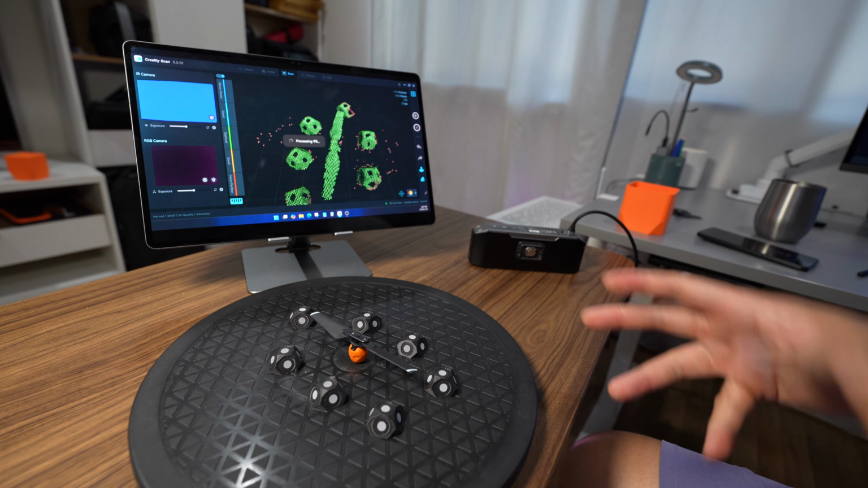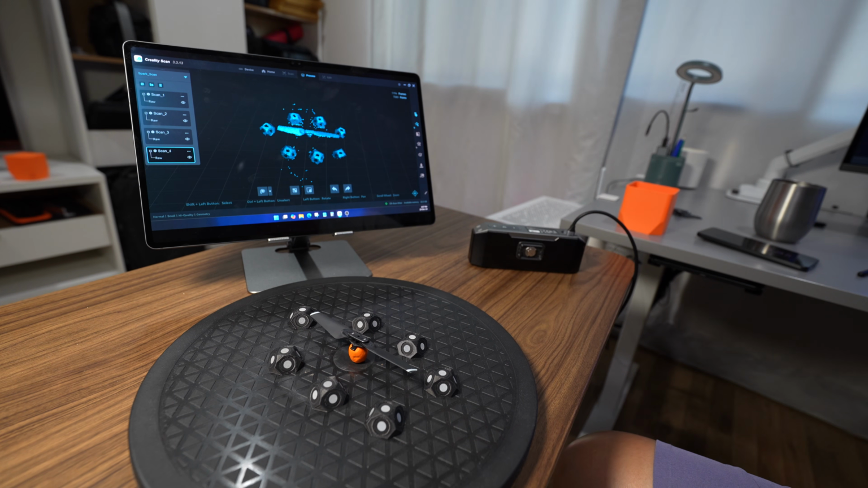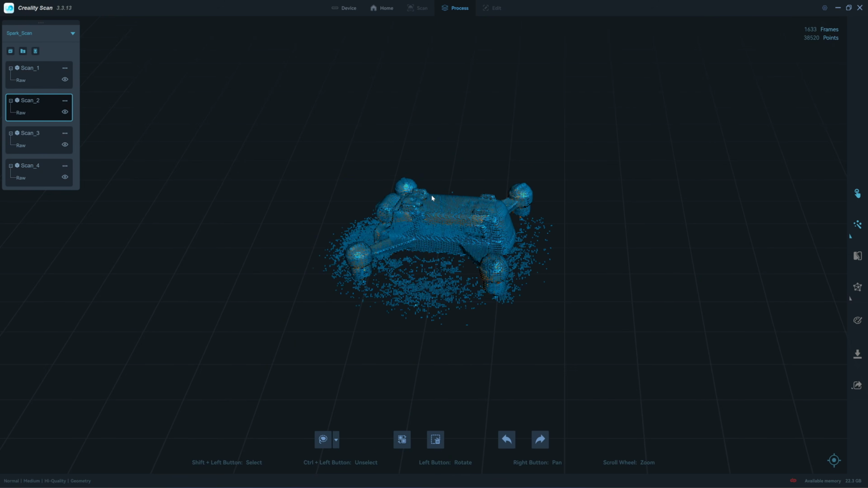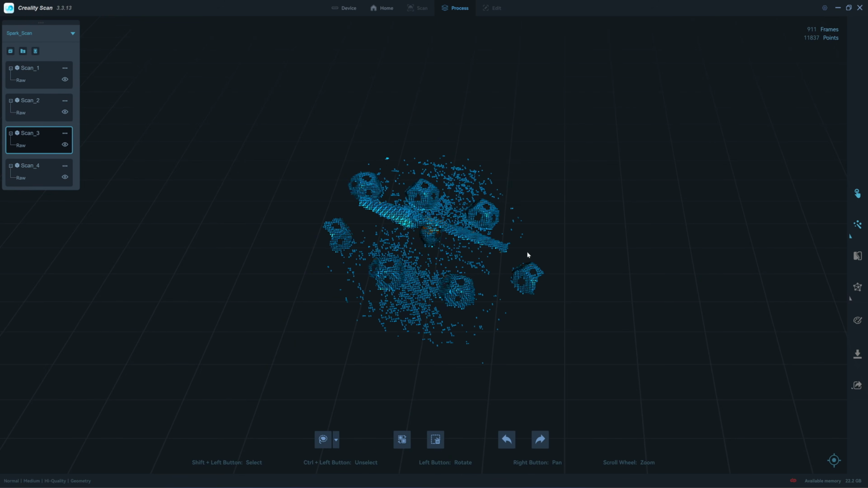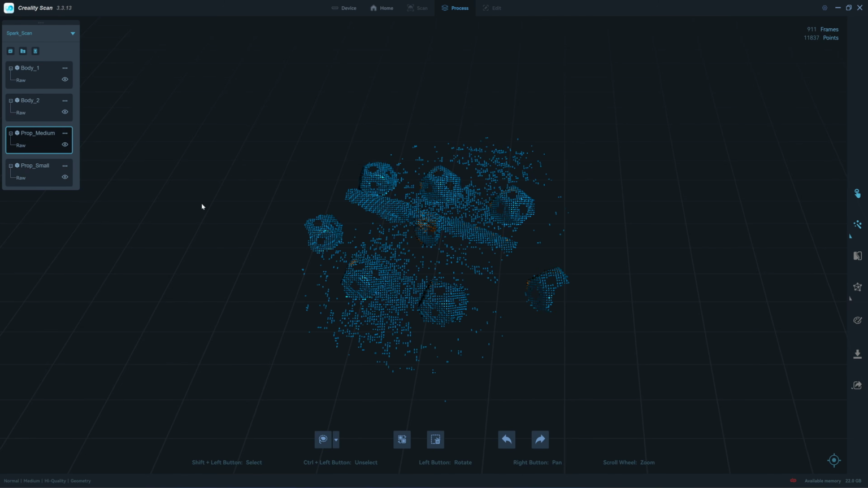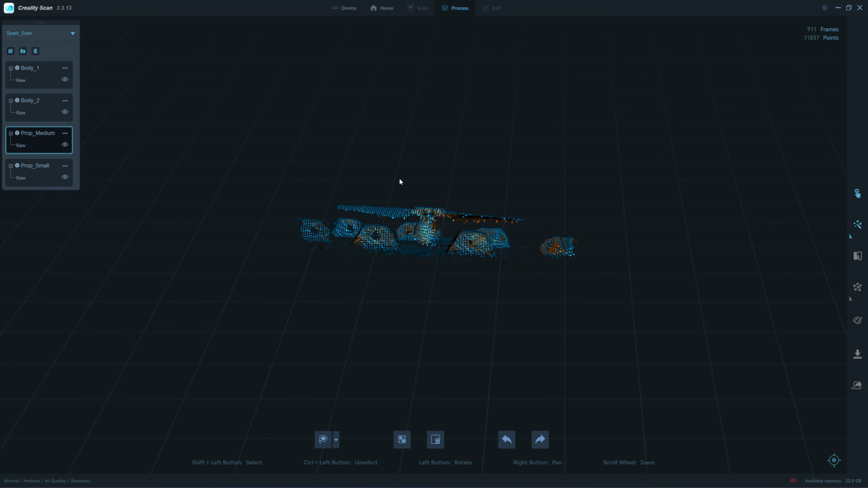Alright, it's all scanned. Okay, let's check the result. Okay, we have 4 scans: top of the drone, bottom of the drone, propeller with a medium mode, and the propeller with a small mode. I will rename the scan. Okay, let's check the propeller that was scanned in the medium mode.